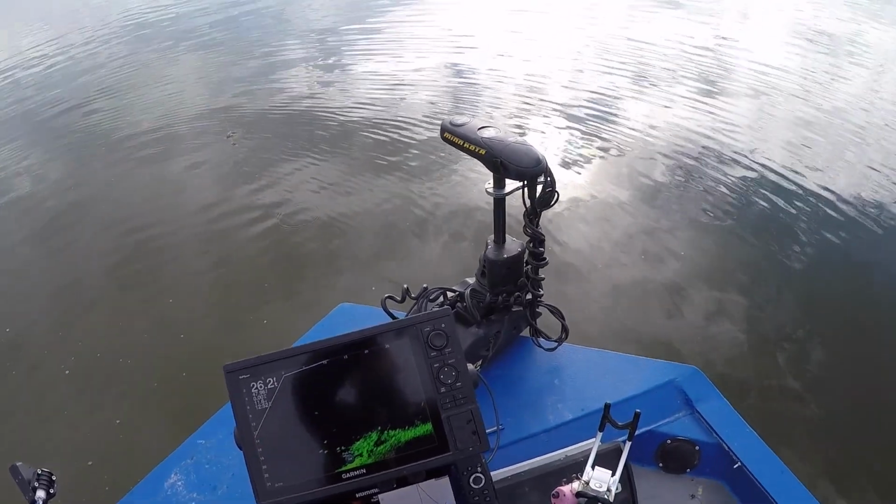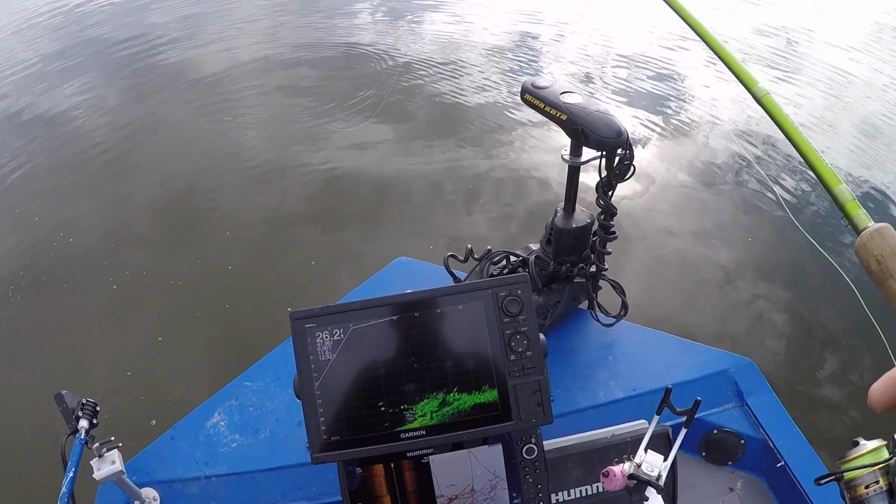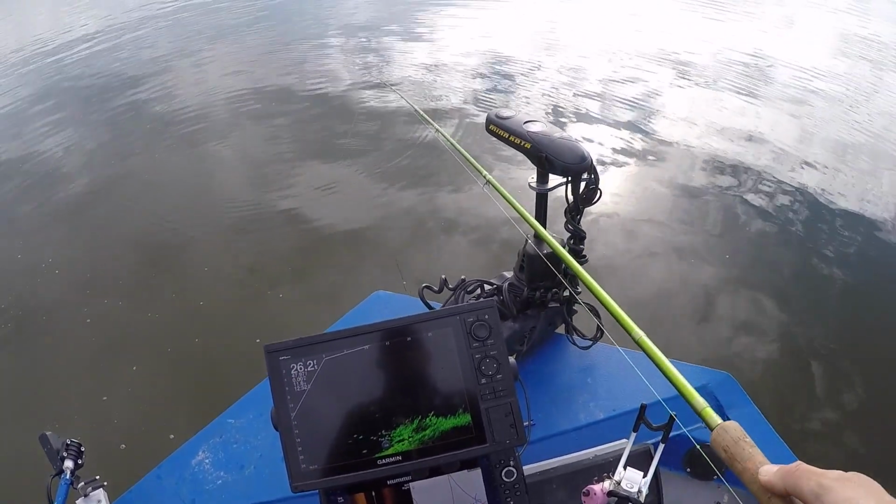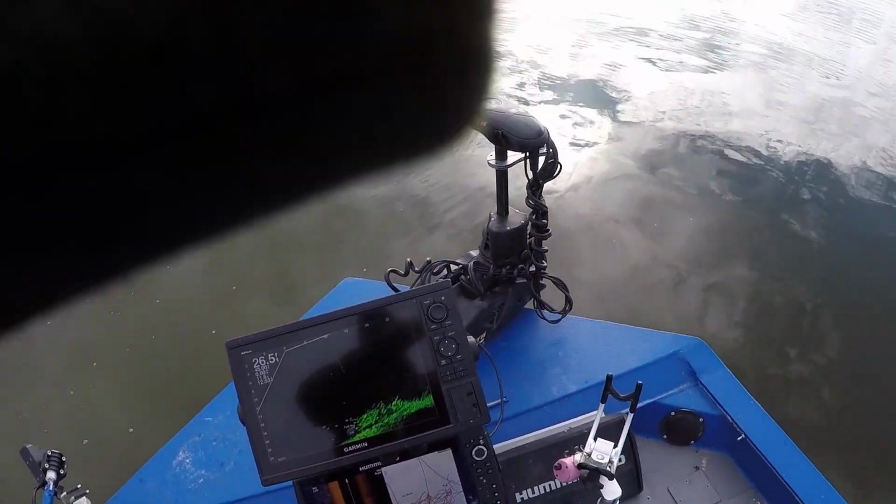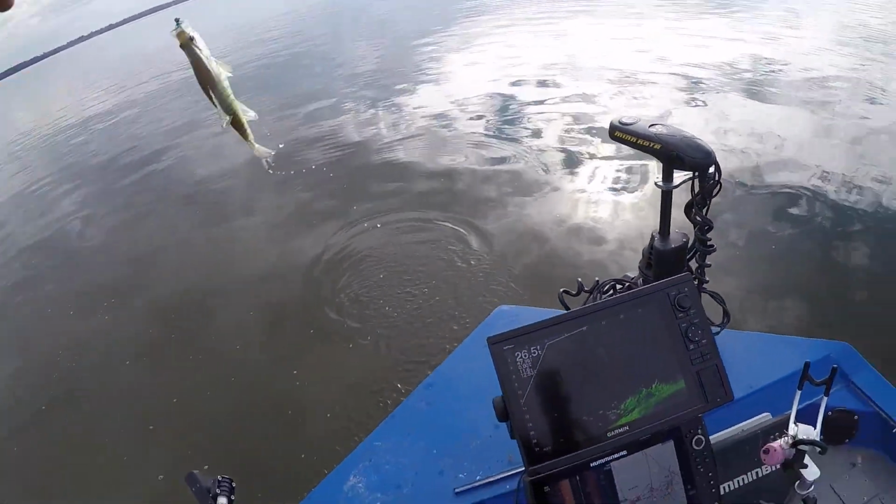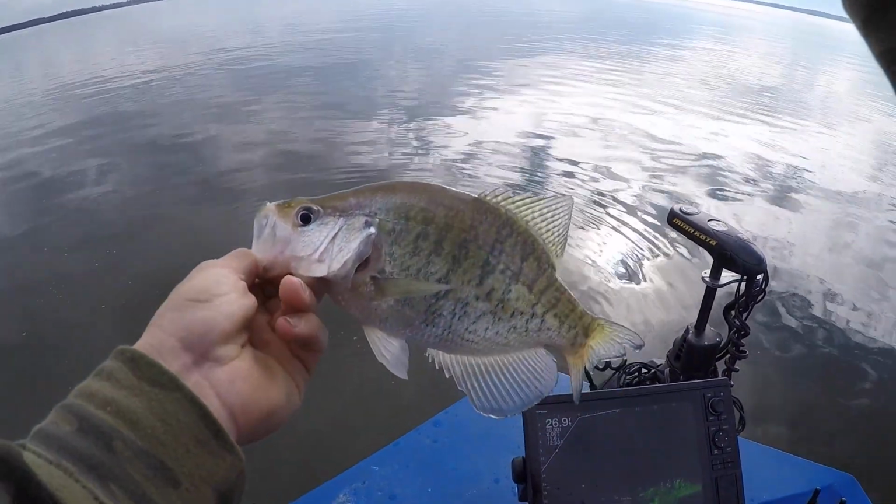Let's drop right back down in there. You can see how fast my jigs fall on that Livescope. I like that. Get right down in there. There's another one, guys. Just that quick. Look at that. Another nice healthy crappie. Just that quick here. Nice fish.